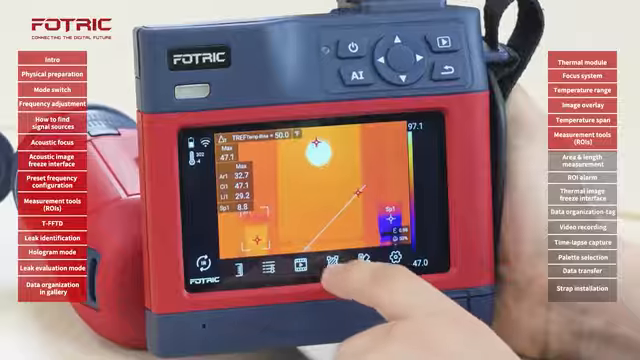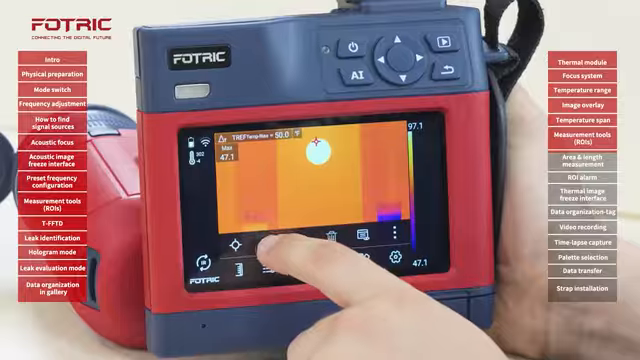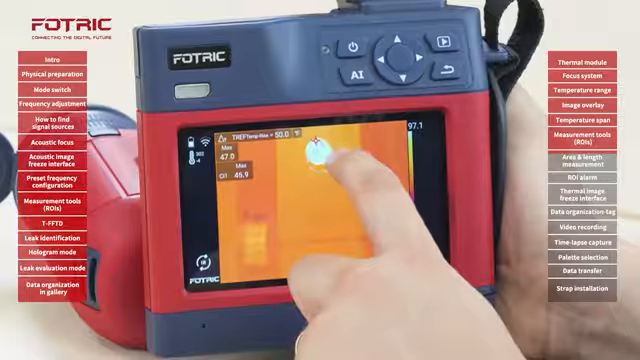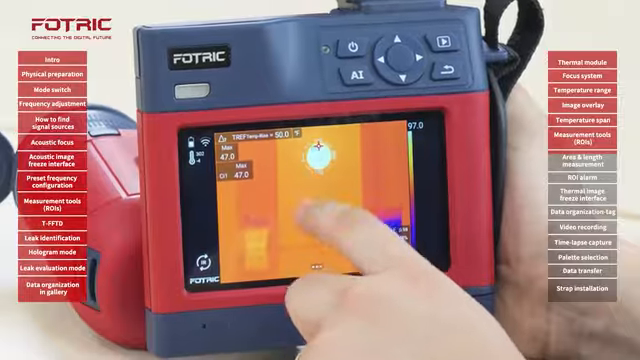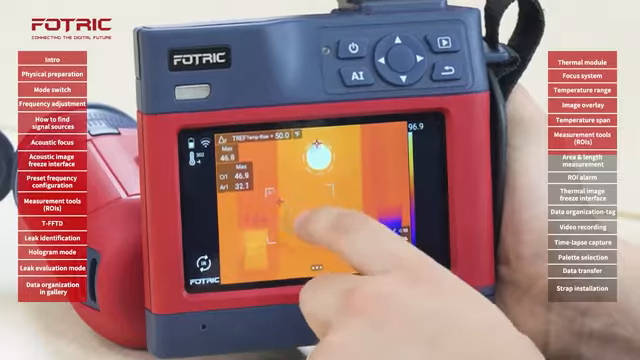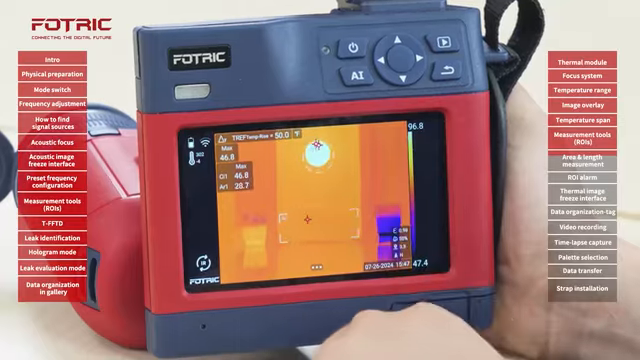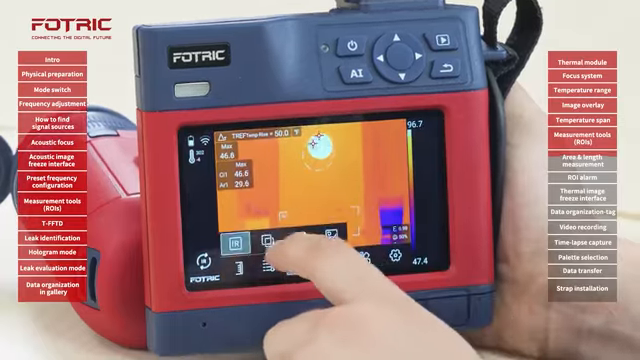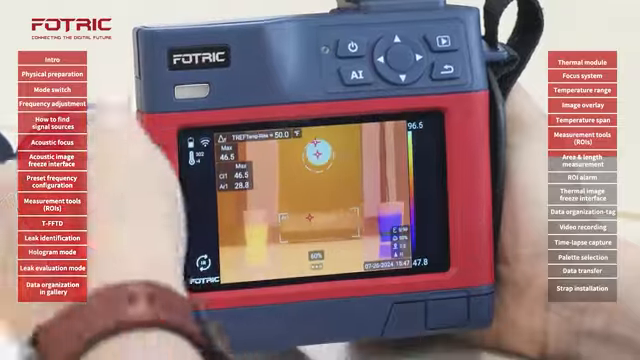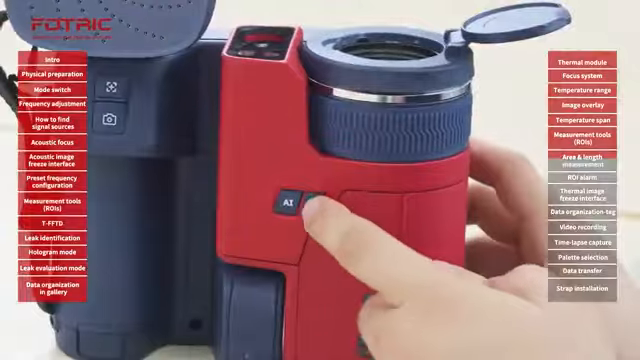I will clear my screen first by tapping right here and deleting all of them. I will add, let's say, one circle, to measure this specific area. And I will add a rectangle for this specific area of interest. Let me just adjust the diffusion for a second. Right there. If I use the laser pointer, which is in the bottom part of the lens, right here,